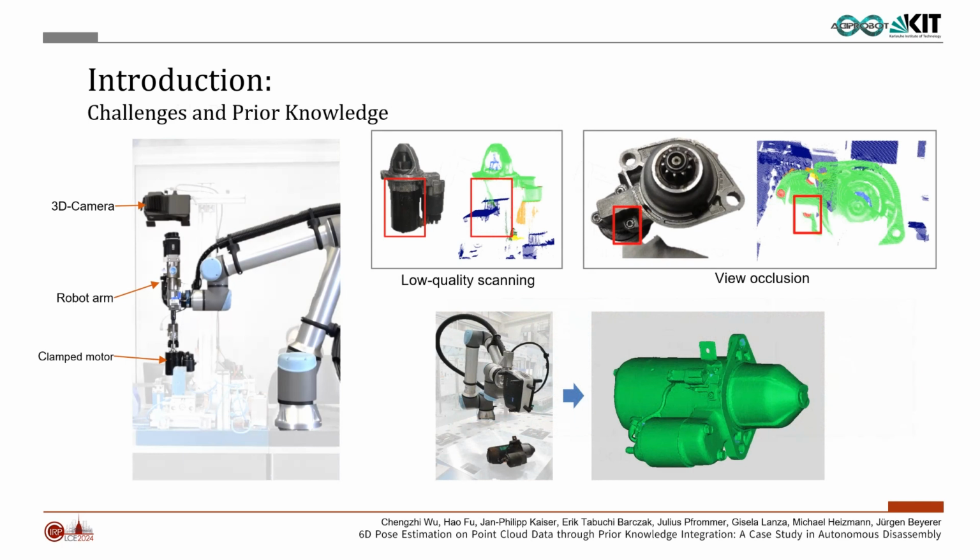However, due to cost and space constraints, the 3D camera is installed in a fixed position, which can provide only single viewpoint clouds. Meanwhile, under the rigidity and stability requirements of the clamping system, the motor remains in a random but immovable position during the disassembly process. This results in low-quality scanning or even view occlusion of numerous critical features, such as bolts on the complex motor.